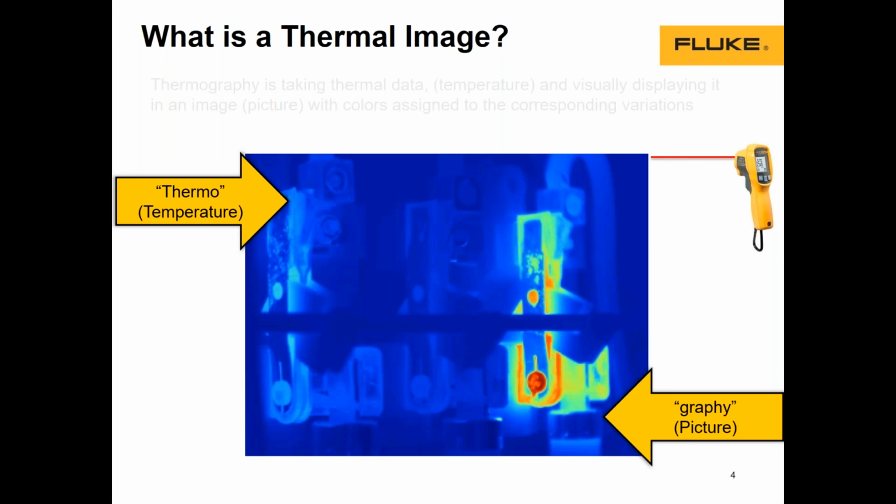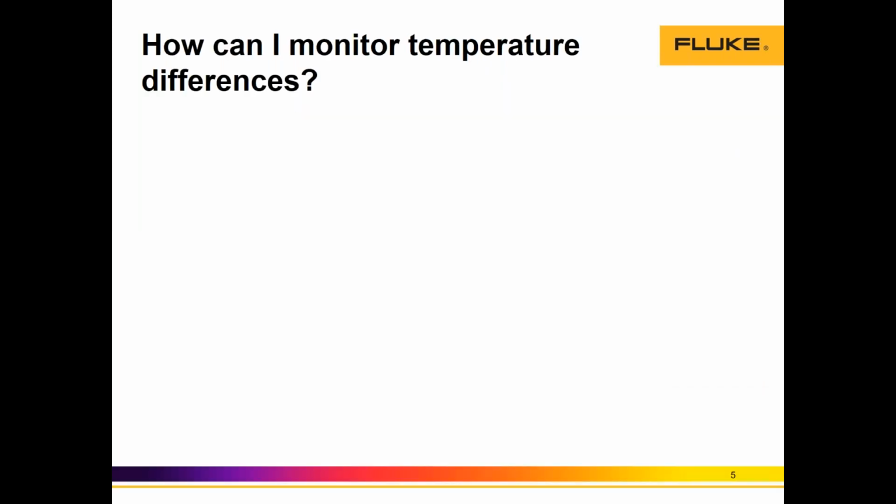But always, the rule of thumb is that when we have a delta in temperature which is higher than the average temperature of the image, something's wrong, and it's an indicator that we might have a malfunction in the system. So, in summary, thermography is taking thermal data and visually displaying it as an image. Thermography.